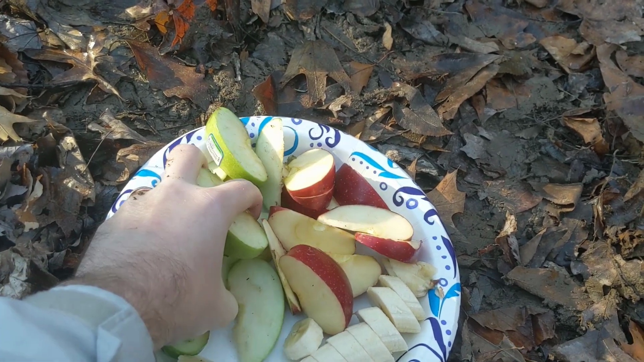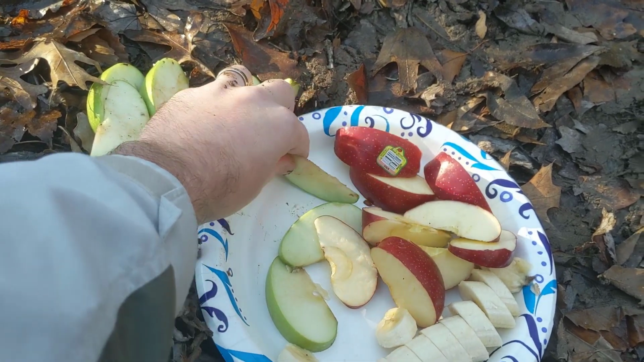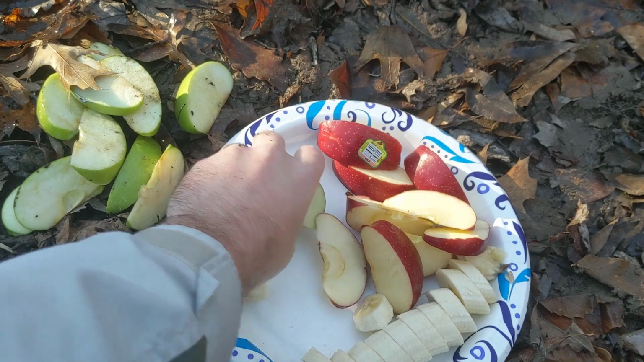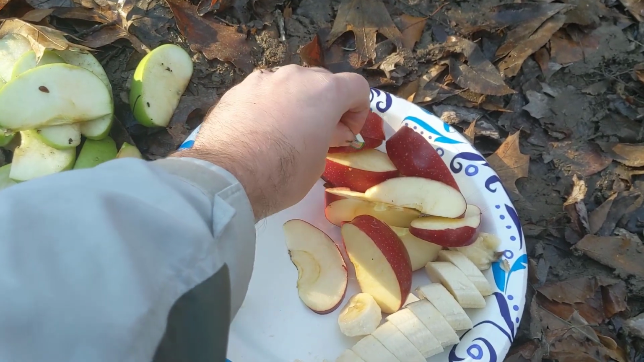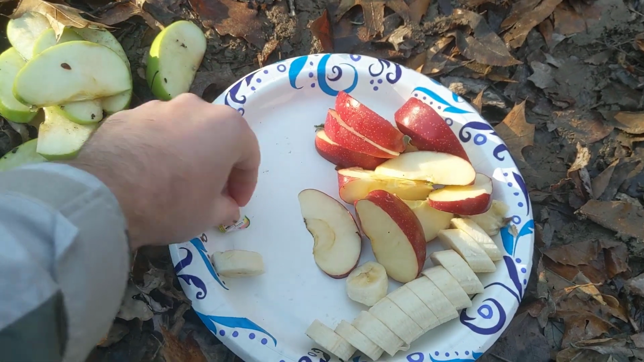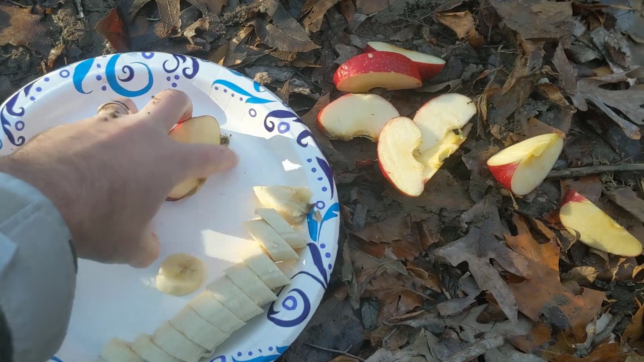On this one, we wanted to do some apples and bananas. We decided to go with some green Granny Smith apples and some red apples. And you can see my hands are a little dirty there. That's because this is actually take two. Take one didn't go so well with the video there. Decided to take the little sticker off. Didn't want the creatures eating that.